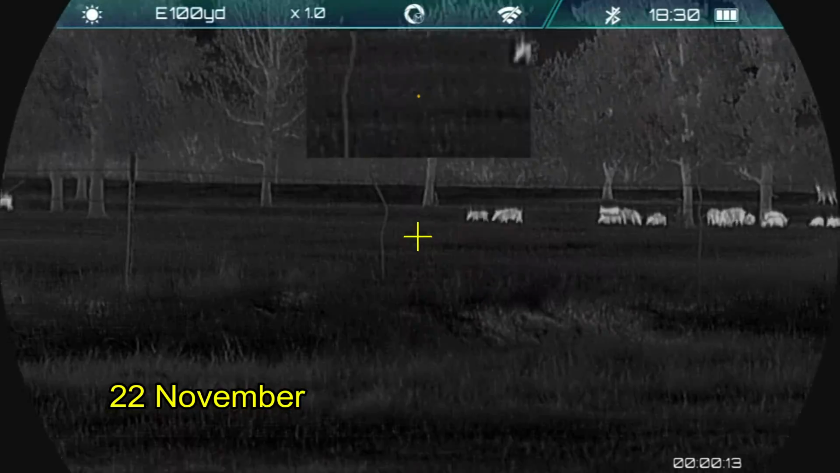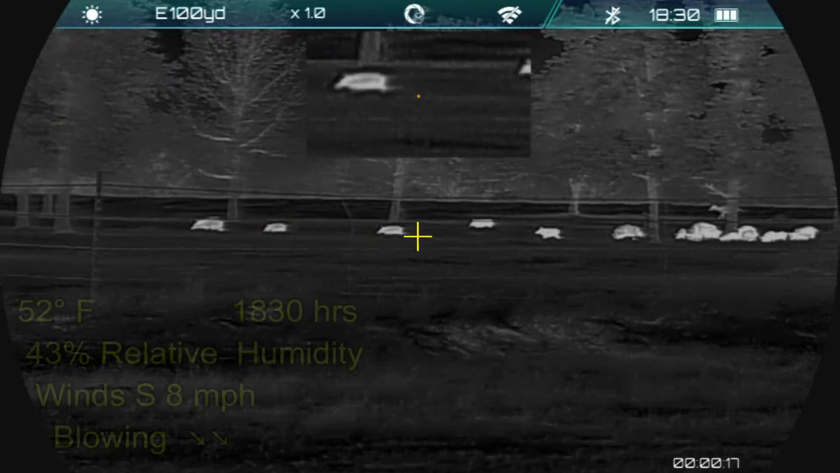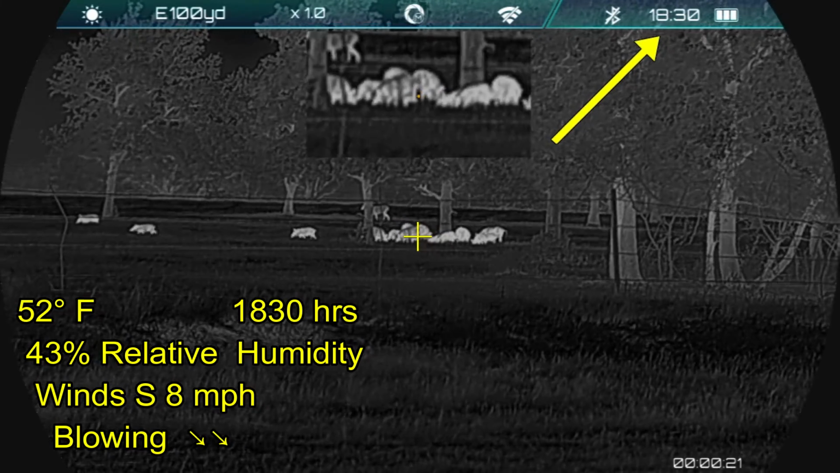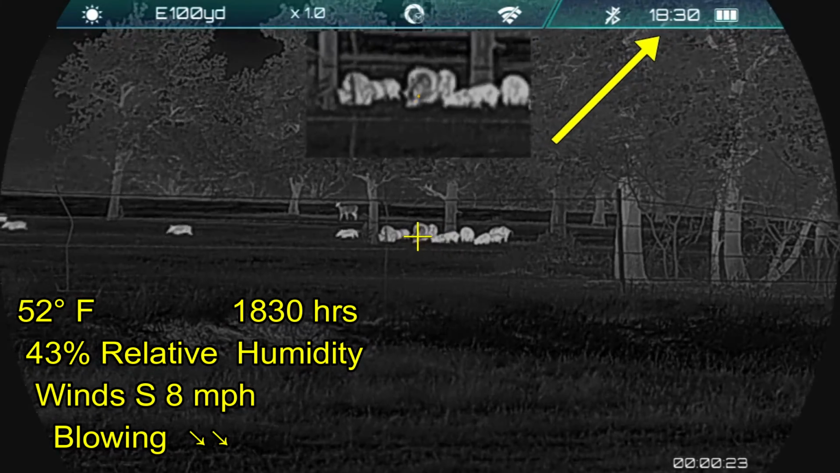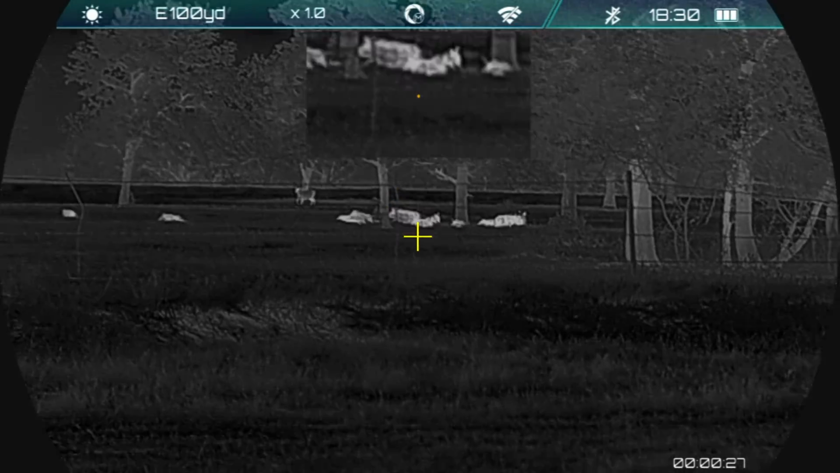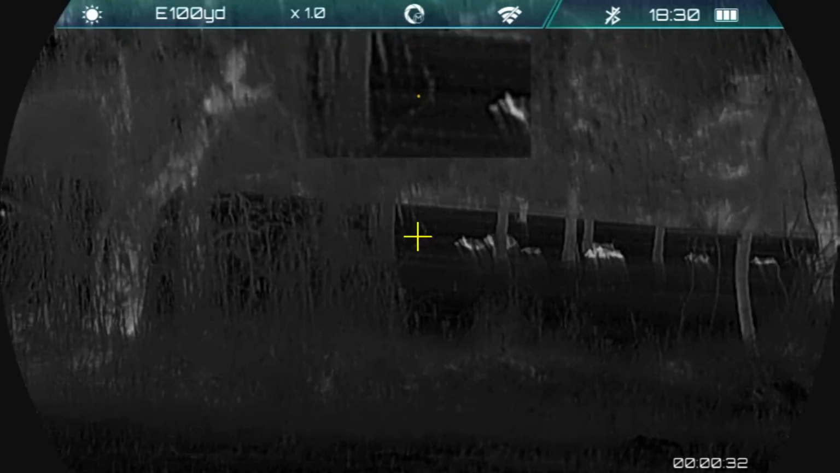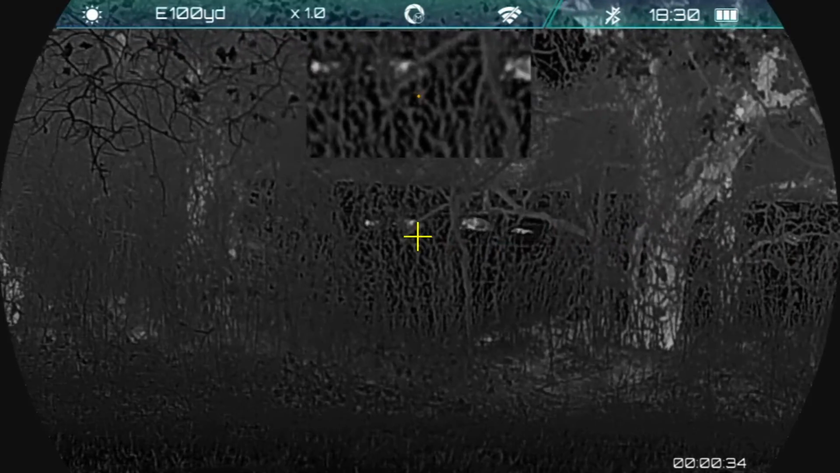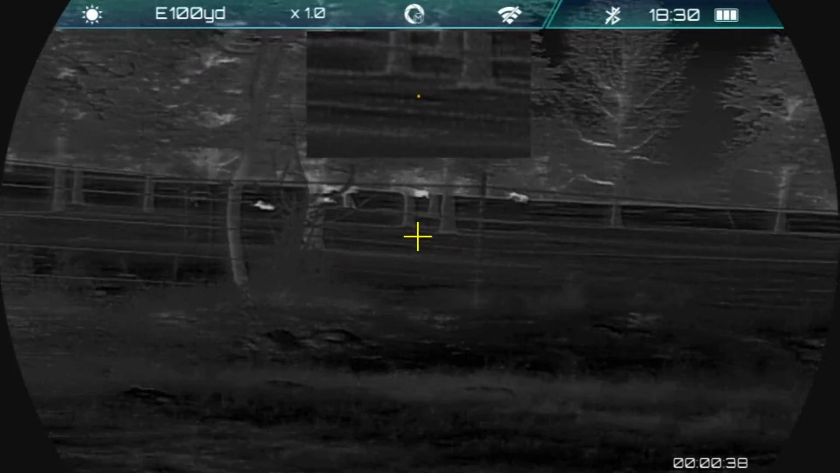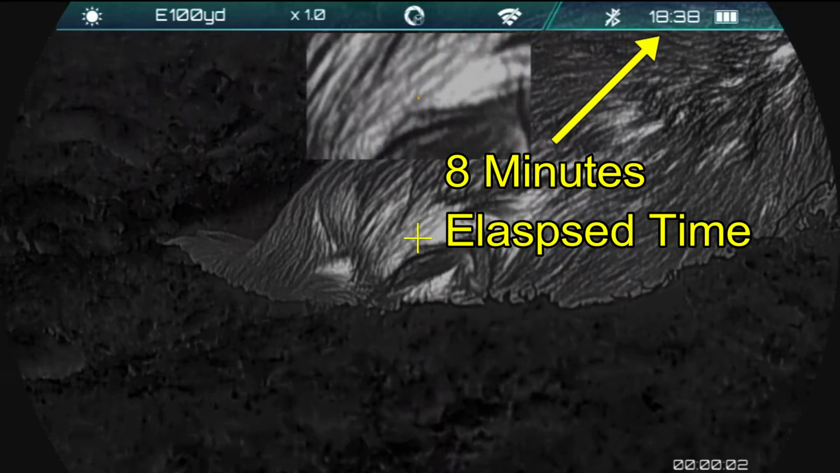Now this is my most recent hunt. I've got hogs out there at about 175 yards. It's a cool evening, humidity is also low, and it's only 6:30 at night. I'm going to take this opening shot. The initial hog goes down. I hit this large sow, and she's bleeding out quite a bit. And now it's only 6:38 p.m.